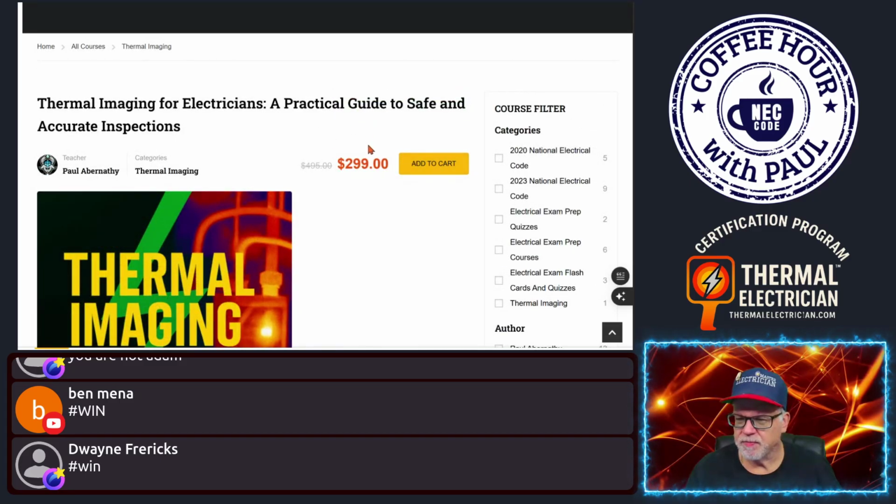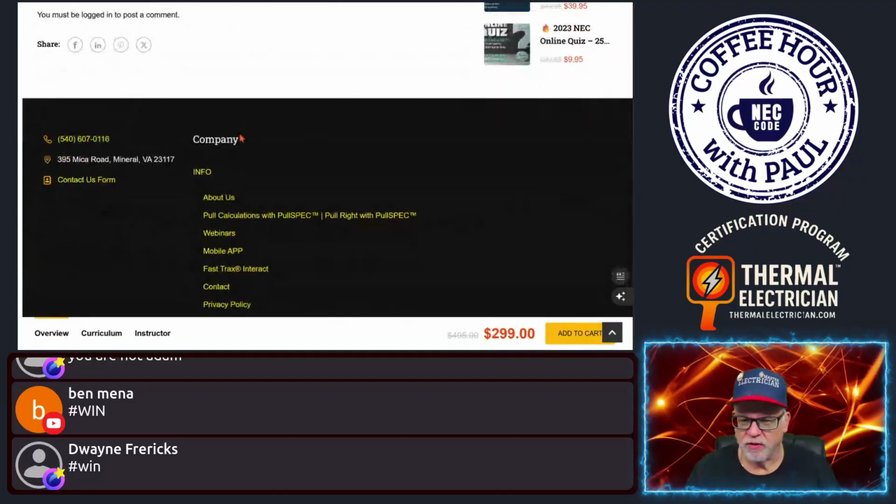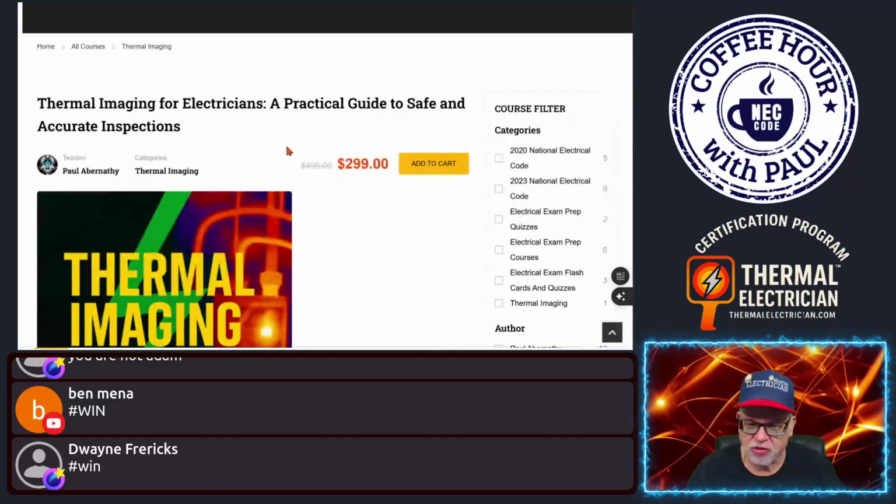You also can go to our camera. We sell the camera as well, but you don't have to get our camera. You can get anybody's camera you want. Just try to get at least 240 by 240, or 120 by 120 enhanced to 240 by 240. Some of the lower ones are 80 by 60, and you can get away with it, but it's not the best. You also don't need to spend $1,000 for a thermal imaging camera. A couple hundred dollars can get you a really nice one. Ours are $179, but there are different prices out there.